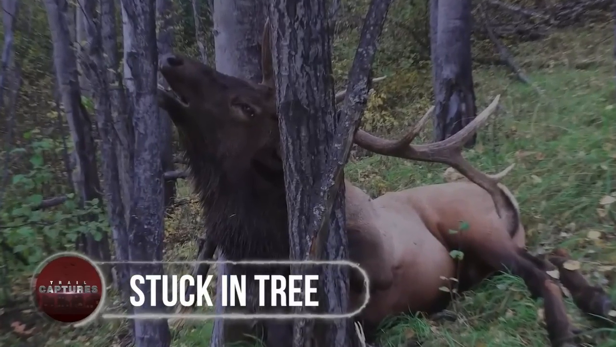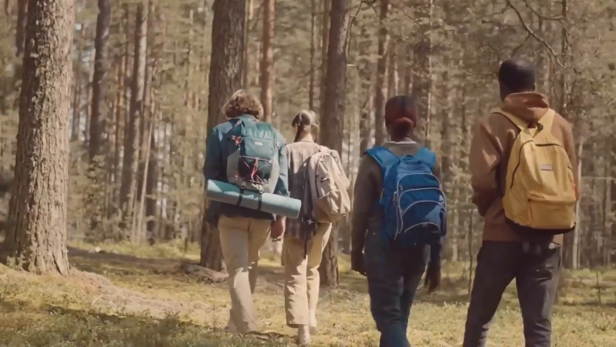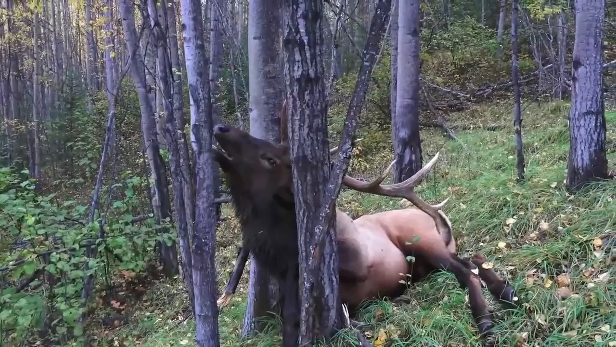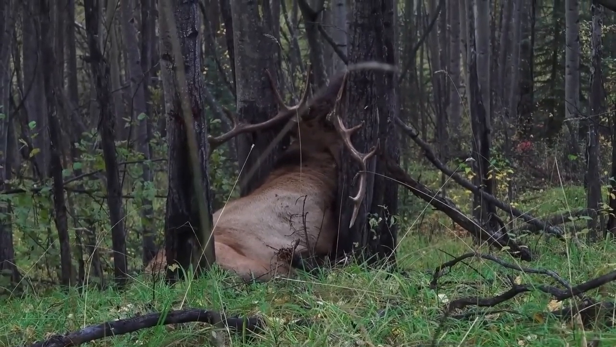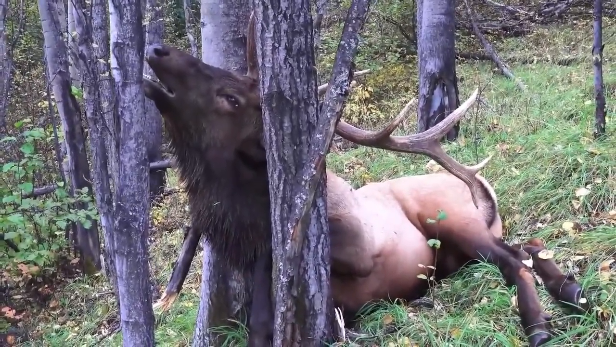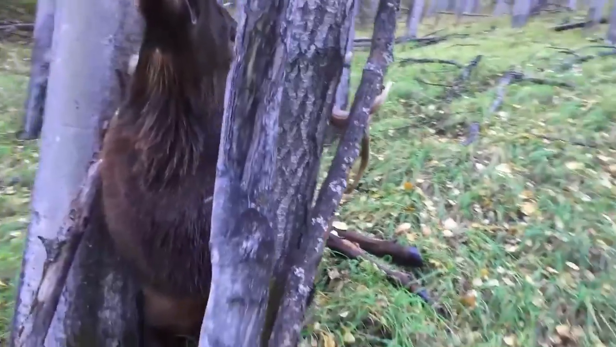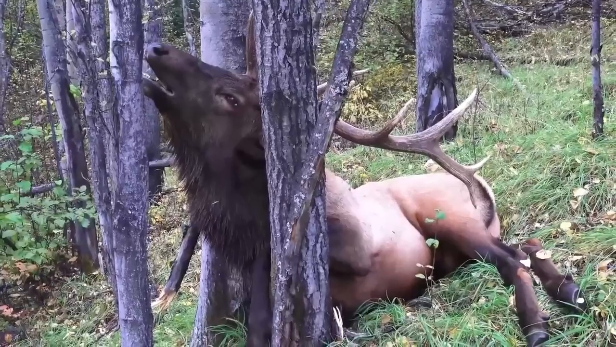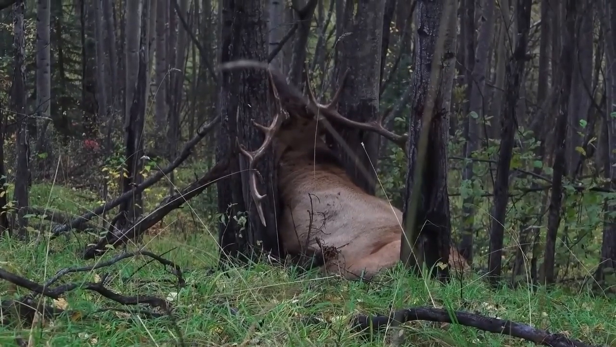Stuck in tree. These people, while taking a stroll in the woods, were shocked to see the miserable scene, as they spotted a fully grown moose strangely stuck between two trees. Approaching quickly, thinking that there might be a chance to save the poor elk, they were disappointed to see that it had already expired. But what could be the reason that the elk ended up like this? Well, it turned out that the huge animal was running at a speed of 40 miles per hour. Therefore, it could not determine the distance between the two trees and became the source of its own misery.